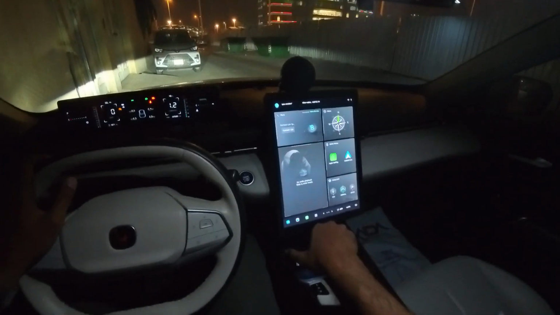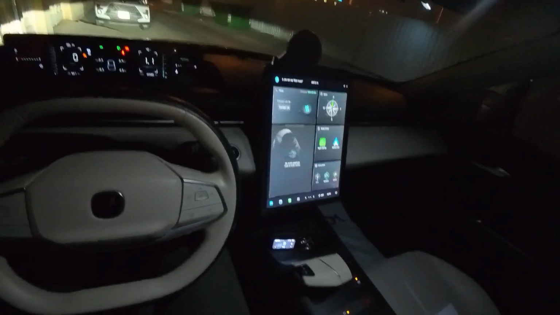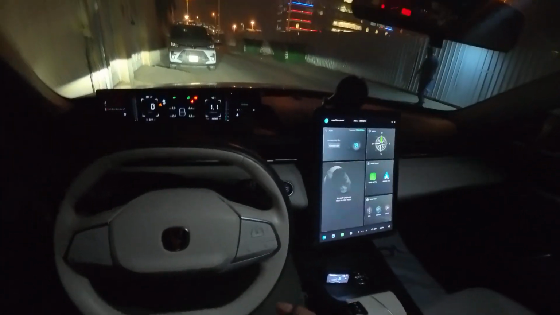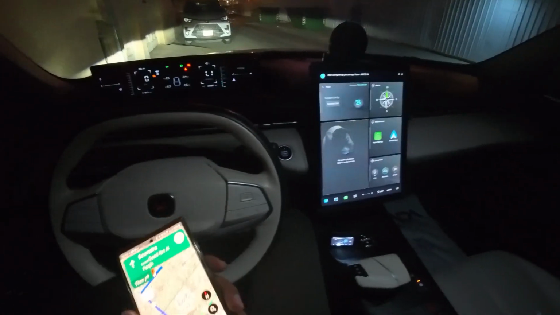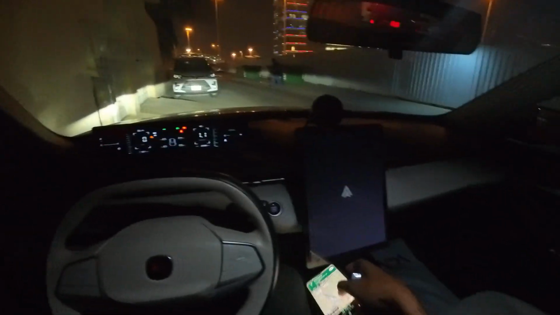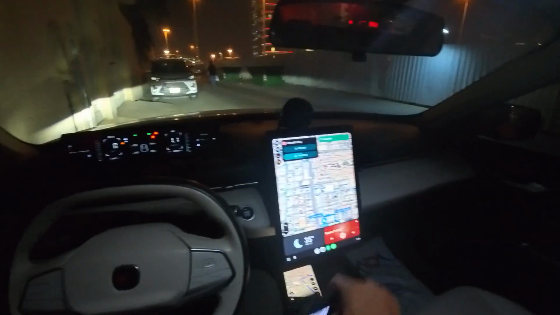So I'm using an Insta360 Go 3S camera for this purpose, and let me just put on the maps also. So it will be quite interesting to just drive and record the video on this. I hope you can see the camera angle a little better now.